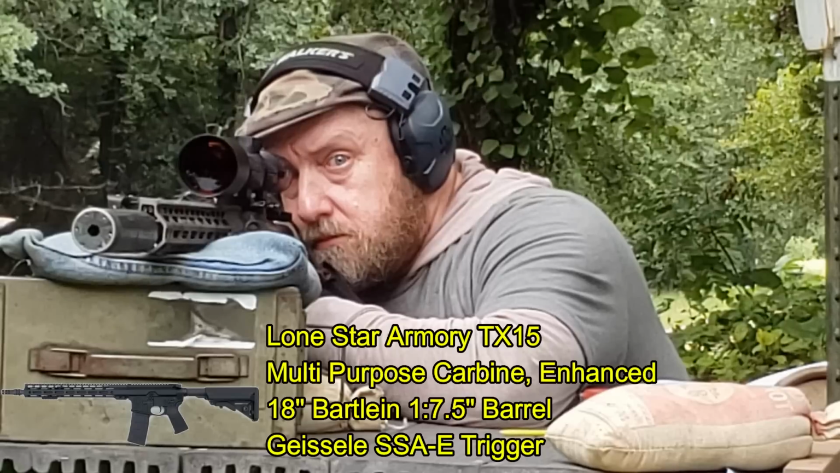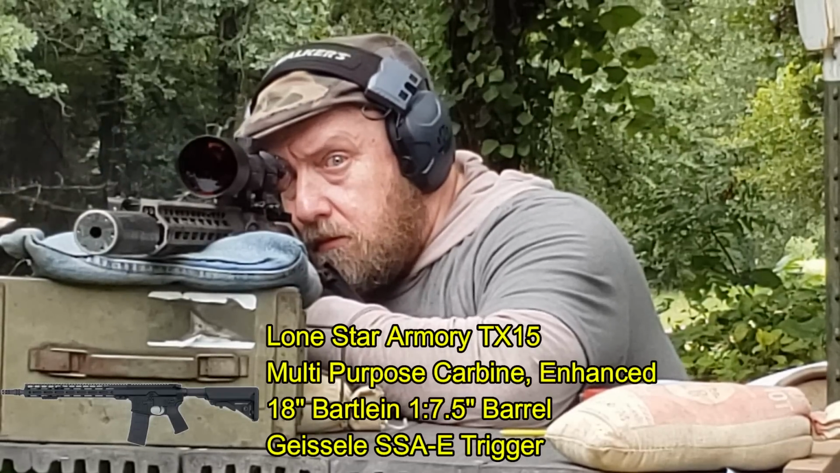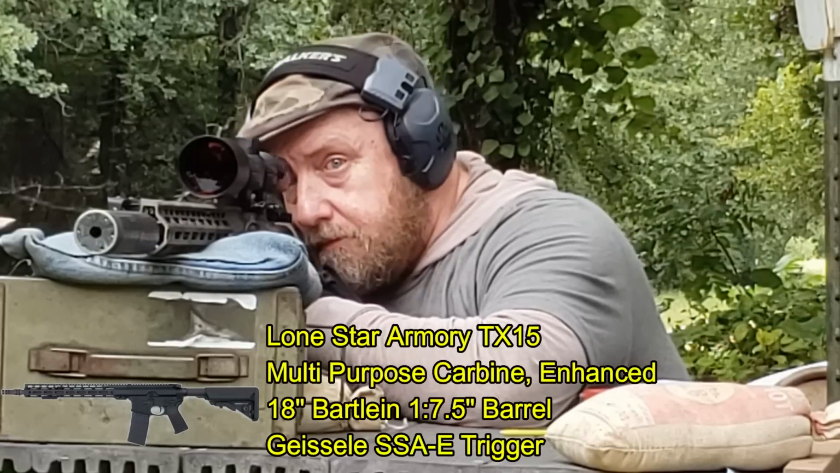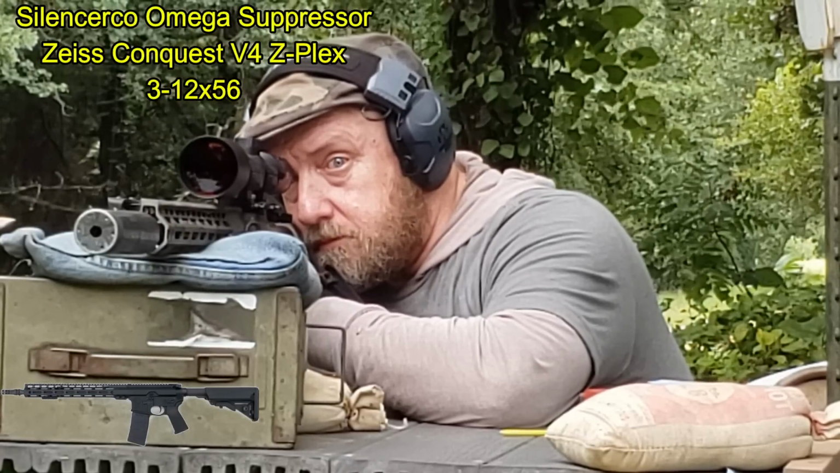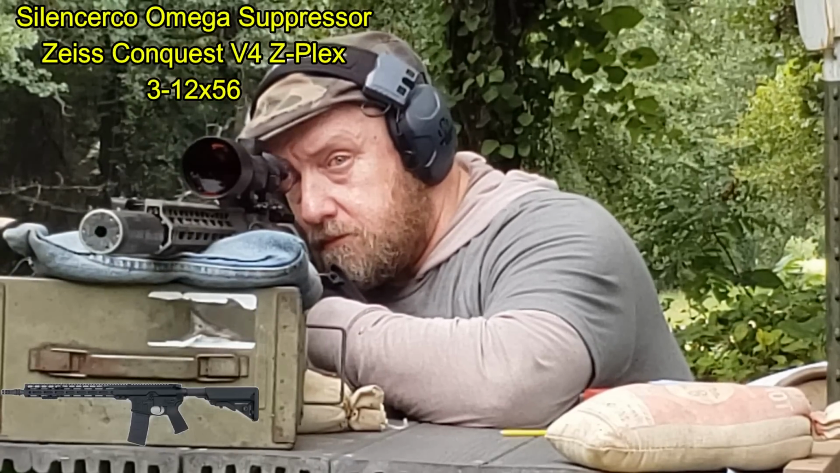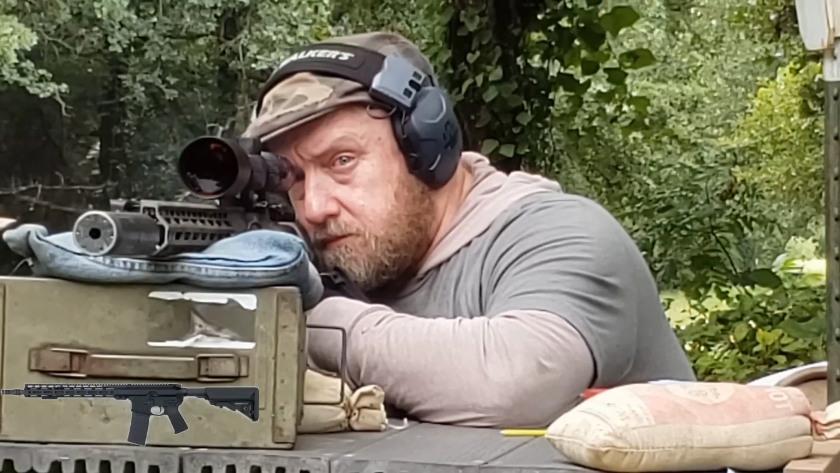In this case, some Federal Fusion 120 grain that I'm shooting to get chronograph readings and also shooting for a group. This is about how fast I do it when I shoot for groups. I'm not a particularly meticulous shooter. I just need to see what the rifle can do with the ammo. And the rifle did very well.